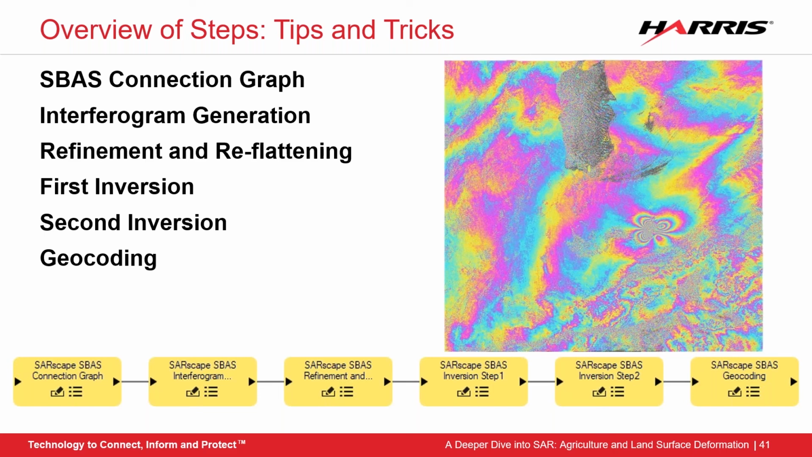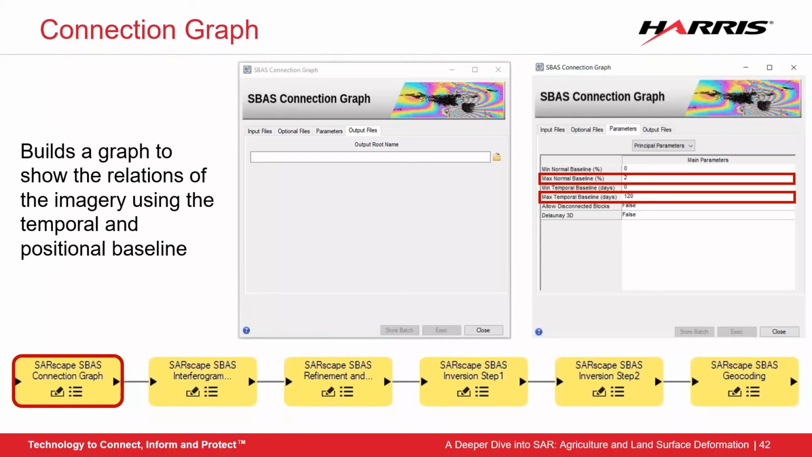The steps we're going to go through are creating connection graphs, generating interferograms, refining those interferograms, and then going through 2 inversions to clean up the data. And lastly, we're going to geocode it so it is in proper map projections. On to the first step.